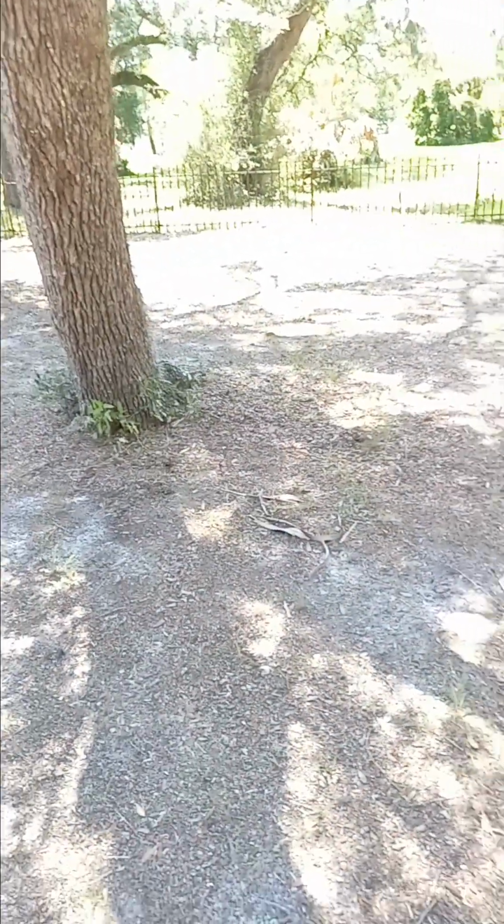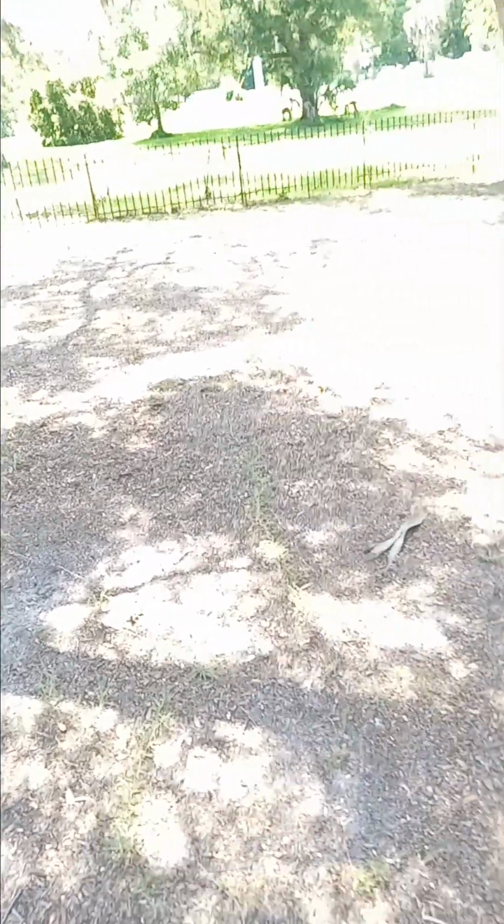Now, ceiling, they could have meant that I was walking on the ceiling. If that be so, I was walking over there in this area when I got the word ceiling. So it's like the northwest side of the graveyard. All right, let's go over here.